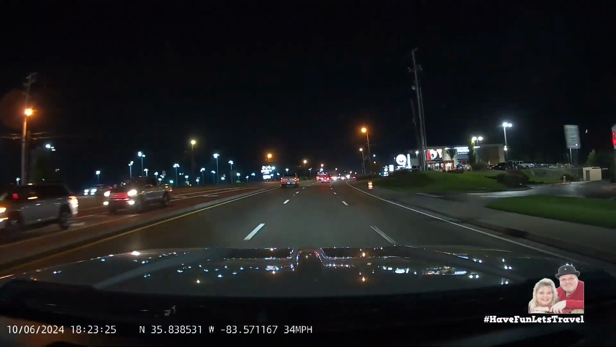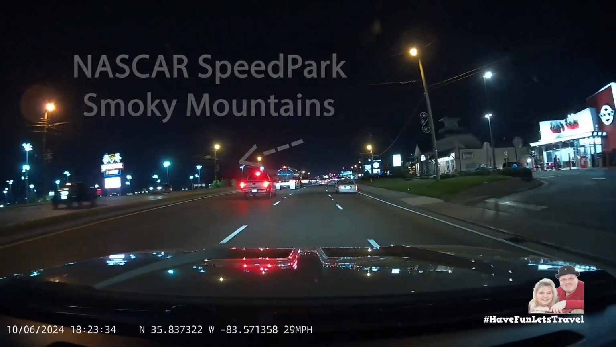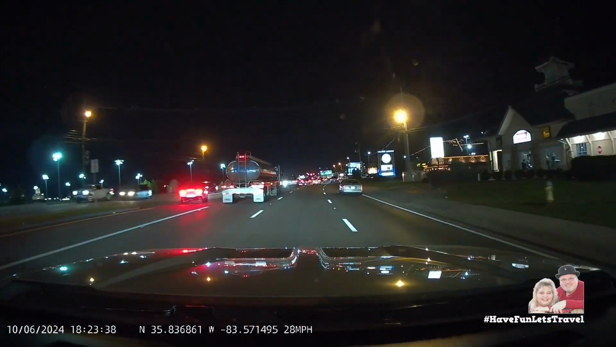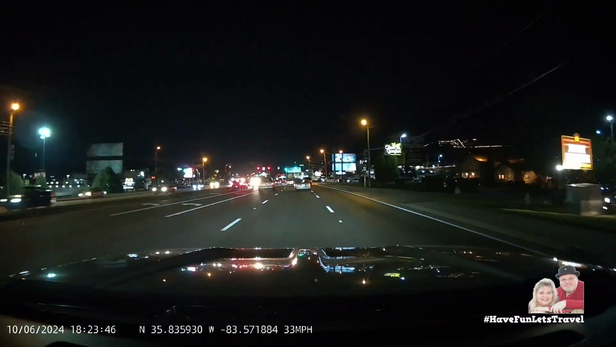Now for all of you NASCAR fans out there, the NASCAR Speed Park is a 25-acre property where you will find go-karts, bumper boats, mini golf and mini bowling, virtual reality games, and a lot more.